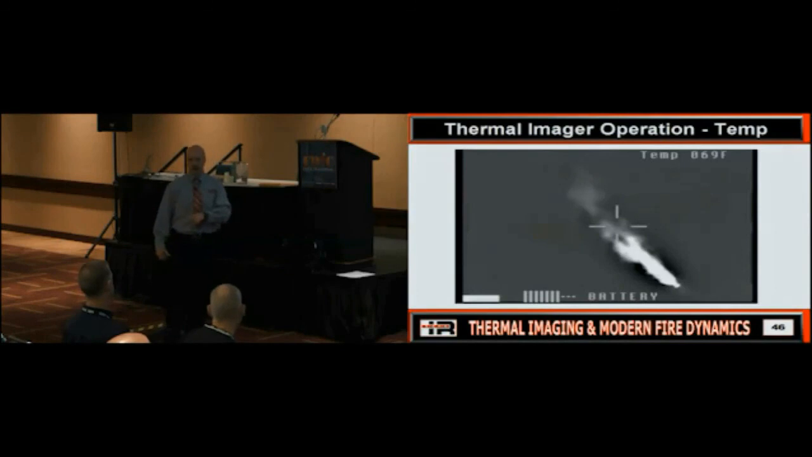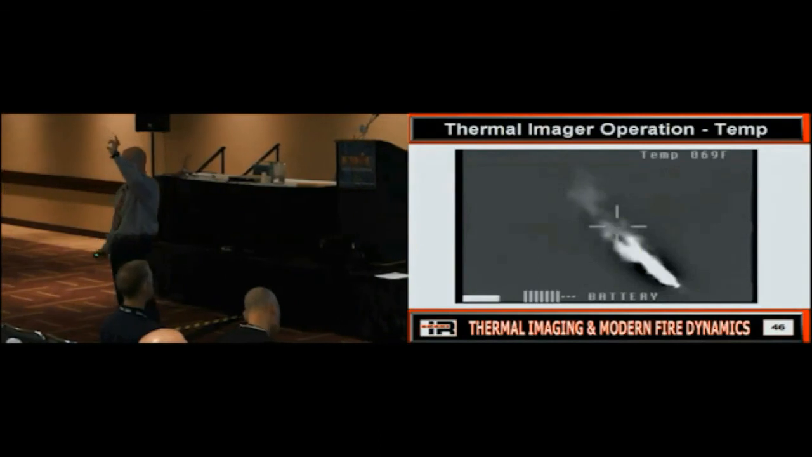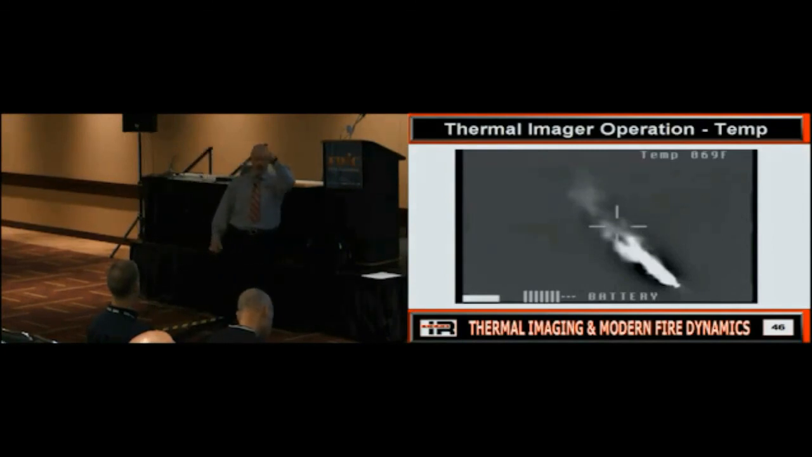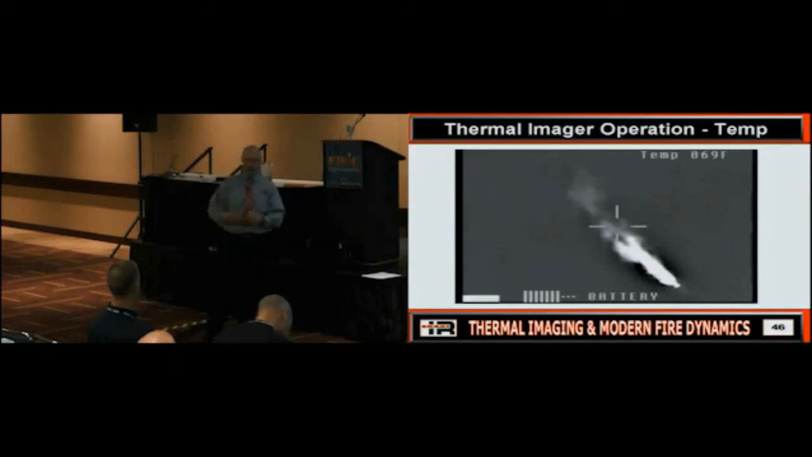Because when you crawl in there and that flame front is rolling over your head and you throw the temperature measurement feature on the ceiling, are you necessarily going to get an accurate reading? No, because it can't tell that flame is really there. Now, will it to a certain extent? Yes, because some of that energy will be what? Reflected off of the surface behind it. But will it necessarily give you an accurate reading? No. Okay? That was one of the issues we got into early on when they started adding temperature measurement.